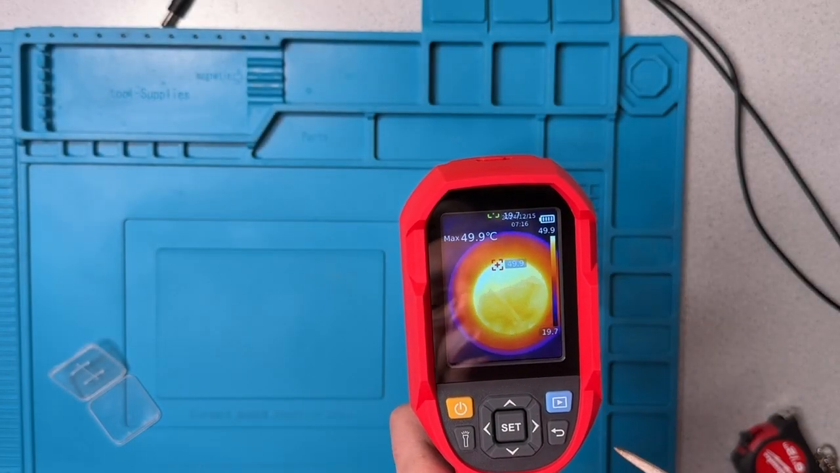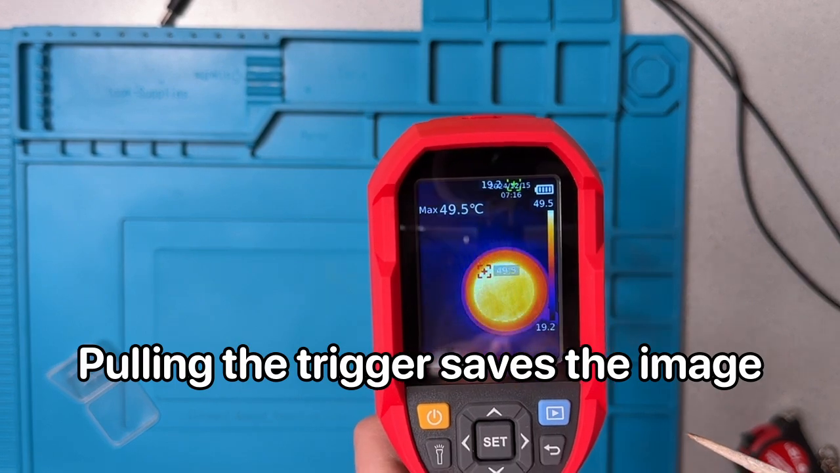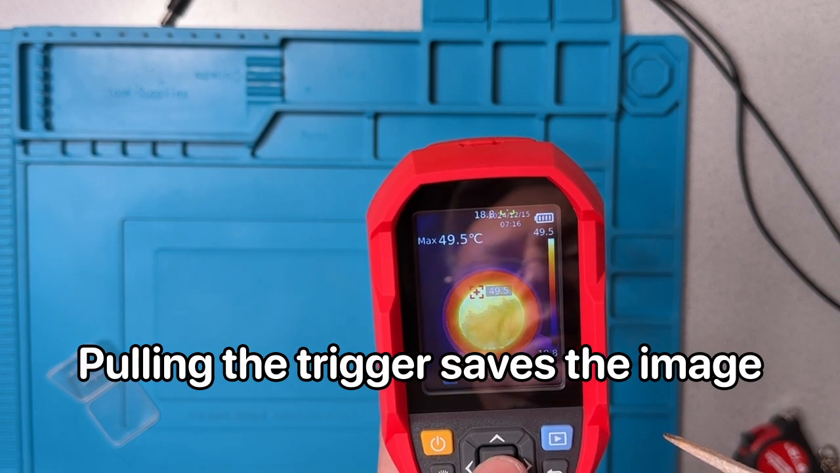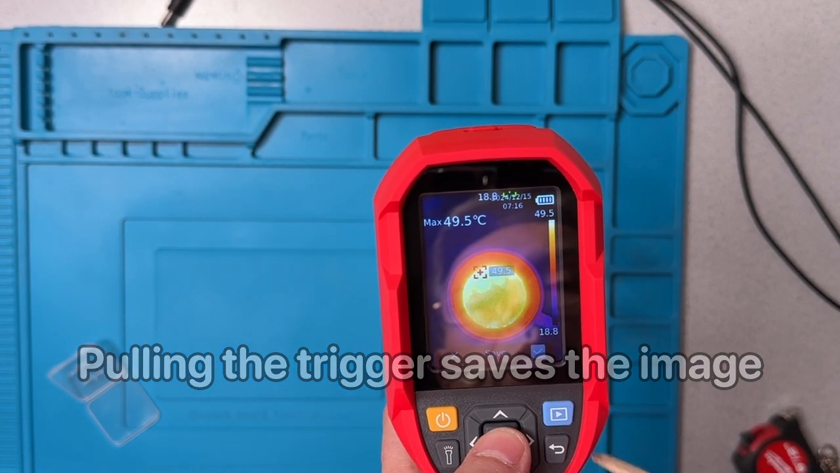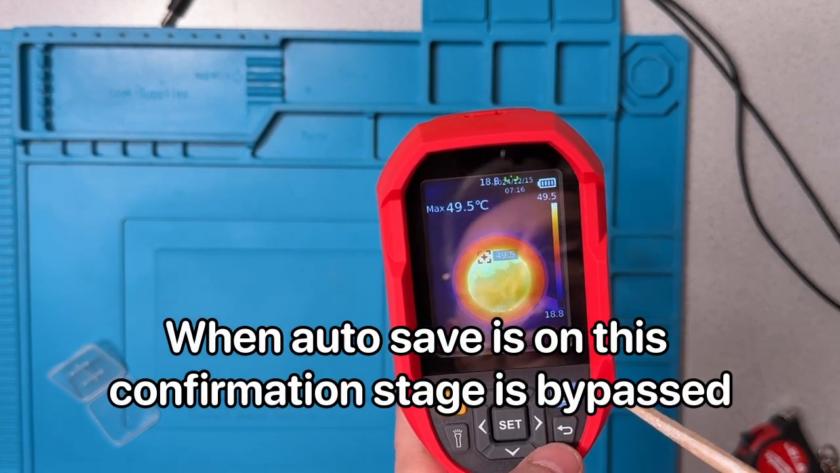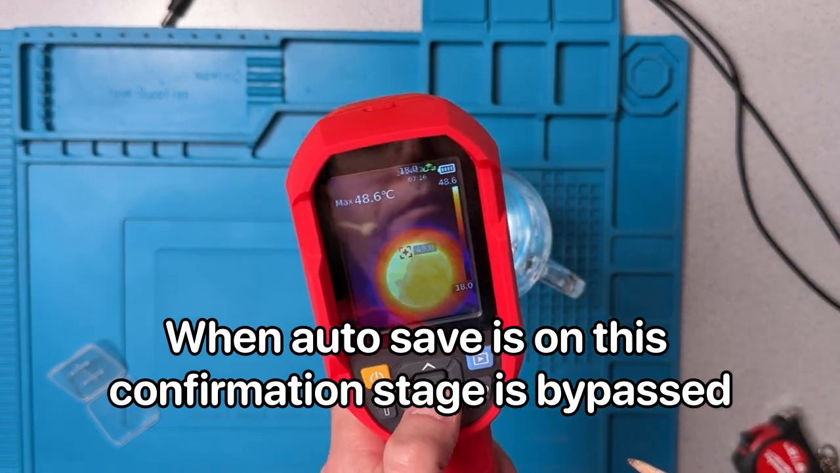One of the things we can do here is take a picture of what we're getting by pressing the trigger. That captures something and saves it to the SD card. But we have to confirm that that's what we want to save, so we go over to the check mark and confirm that. So that's been saved to the SD card. There's a little bit of animation there.